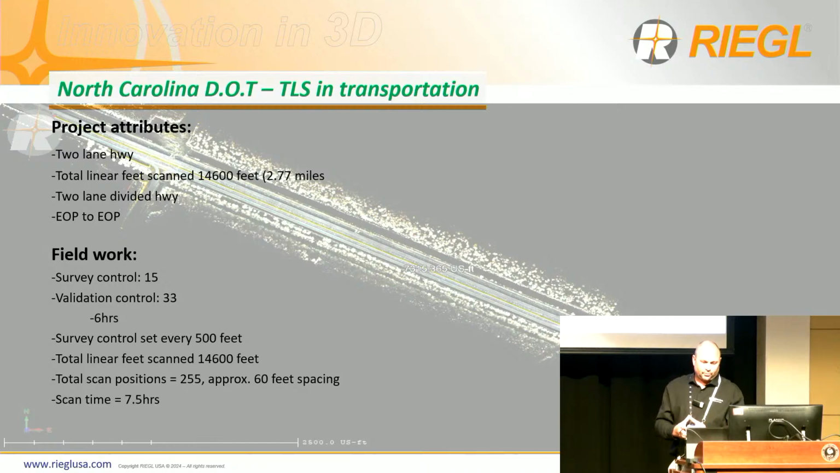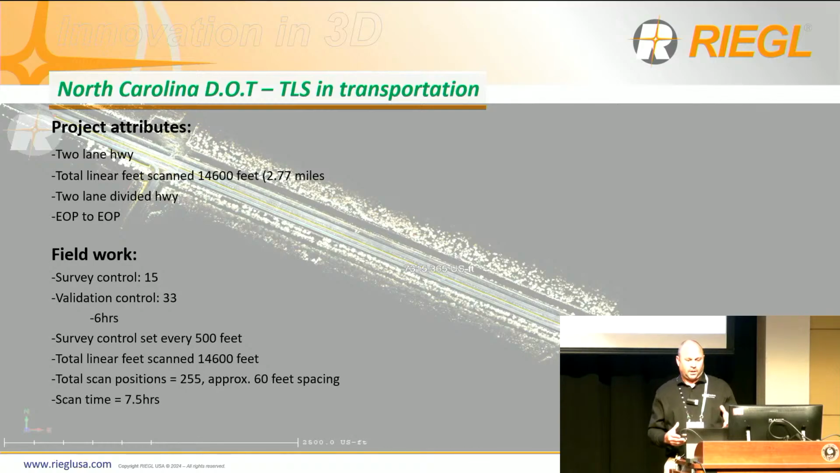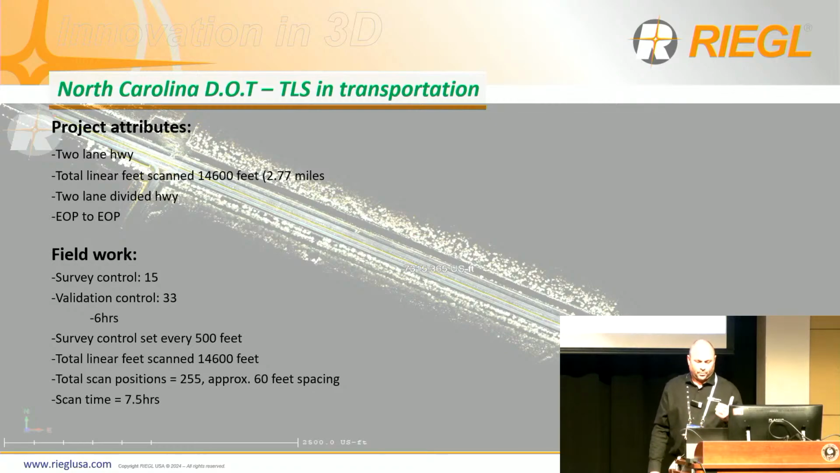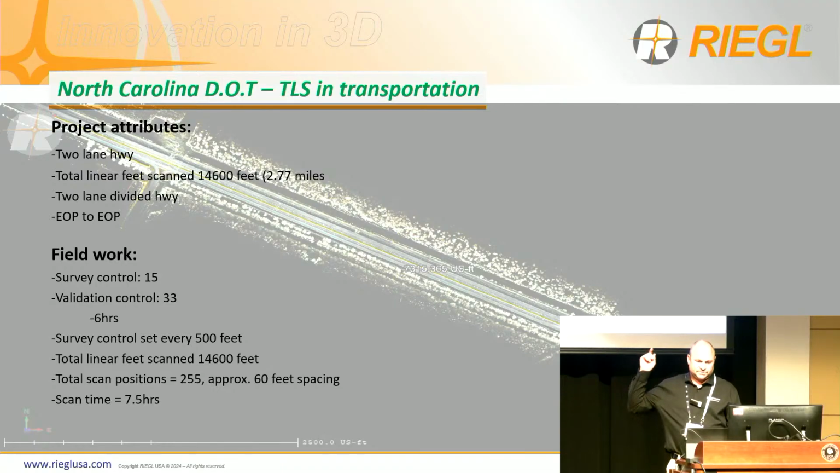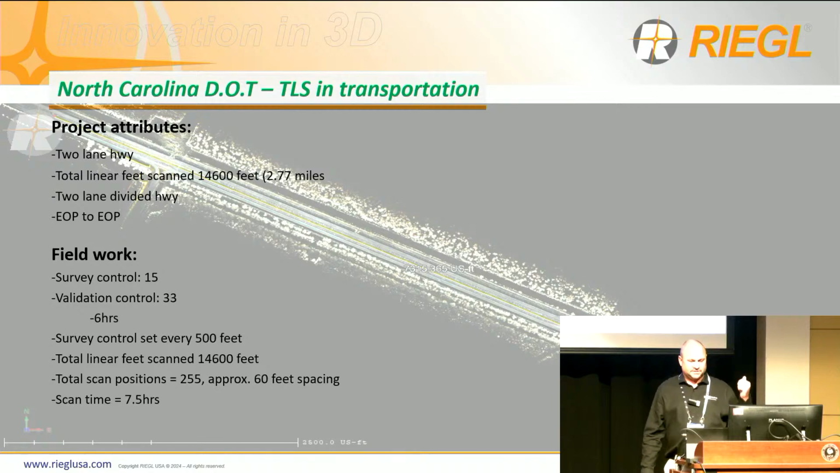All right, so the total field work for our control was 6 hours. And then for our scan, we had approximately 255 scan positions on this project. We did 255 scan positions in 7.5 hours. So it was a solid day. We finished 2.77 miles with the terrestrial scanner in 7.5 hours. To me, that's amazing.